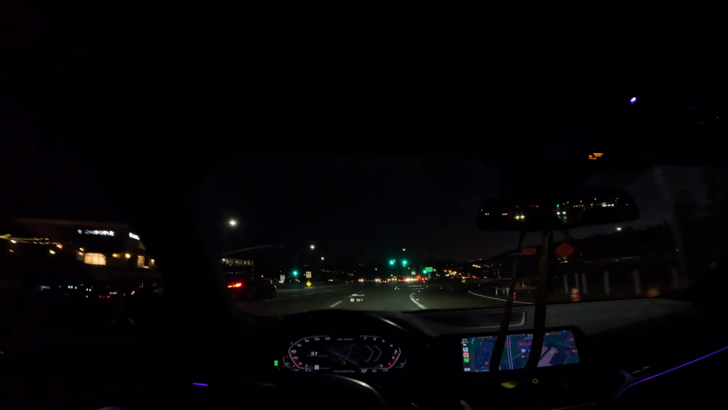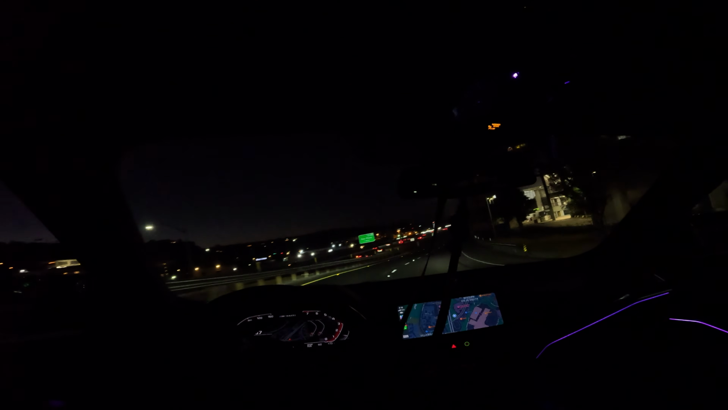And they just redid this freeway right here, so it's nice fresh pavement. I don't know if any cops sit right here, to be honest.